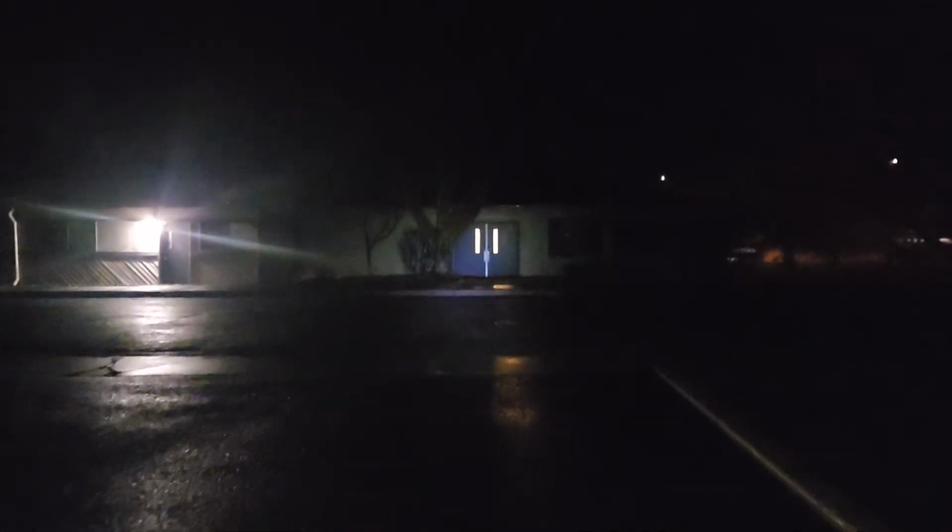Hello everyone. We are on a not quite midnight but very late night ride to Safeway because I want ice cream and nothing is delivering. So we are gonna ride, I think it's about a mile, I want to say, to Safeway at 10 o'clock at night so I can get my ice cream.